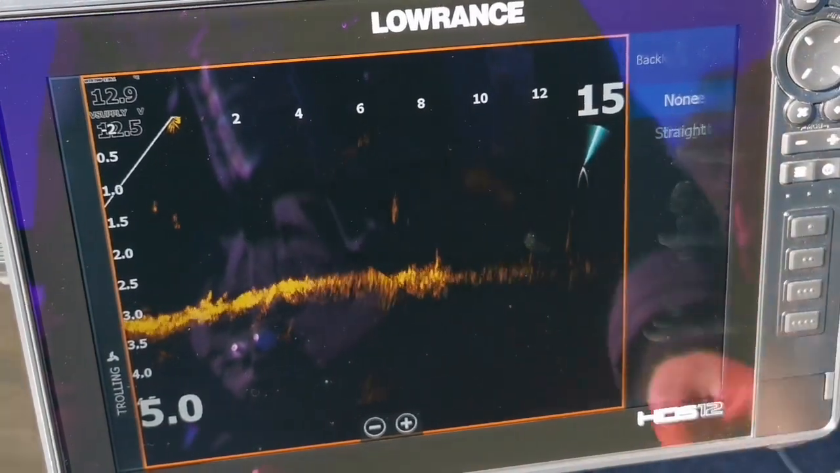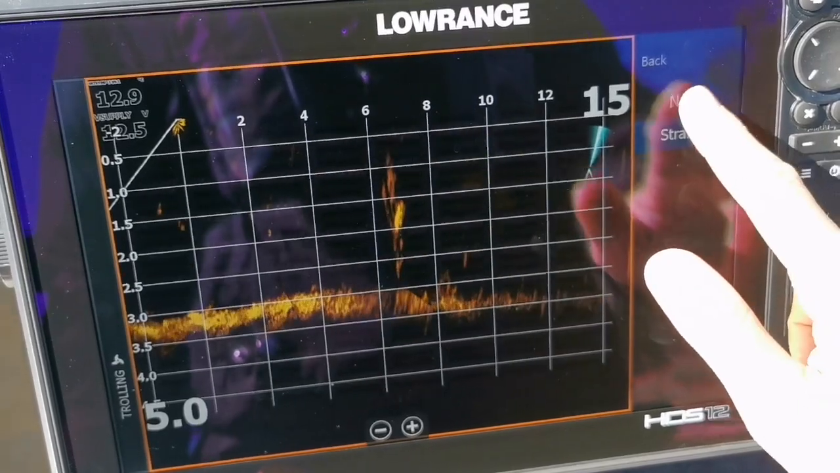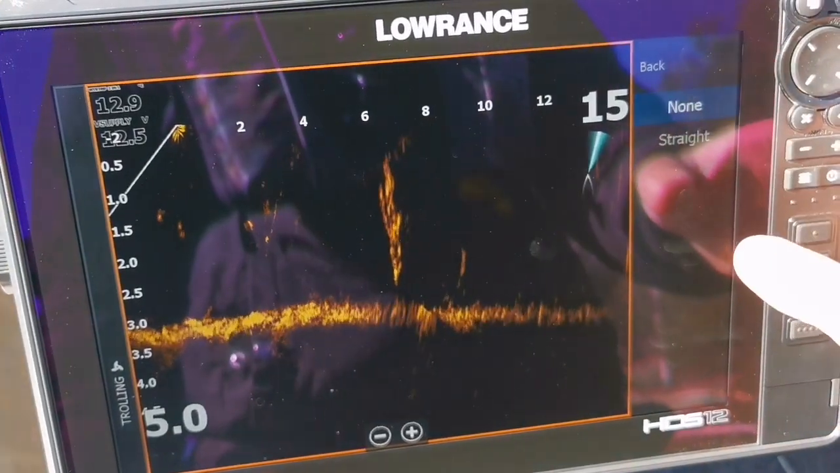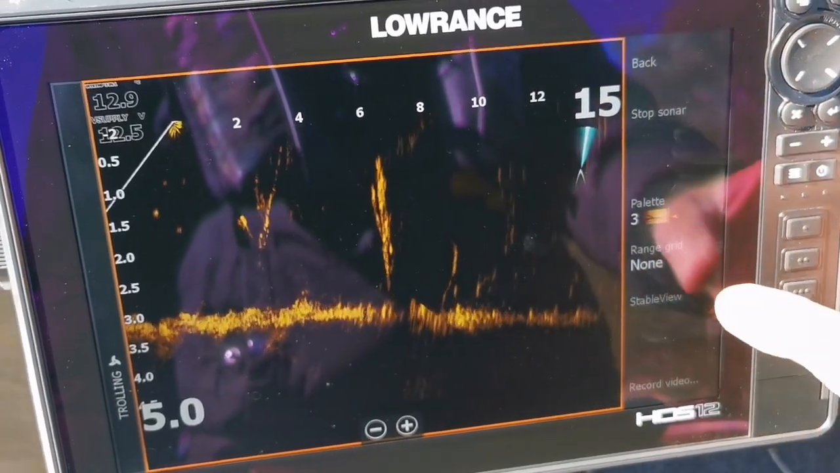And you got a range grid as well. I don't like the range grid, it clutters up my screen, but if you're a range grid person, there you go, you can utilize that function.